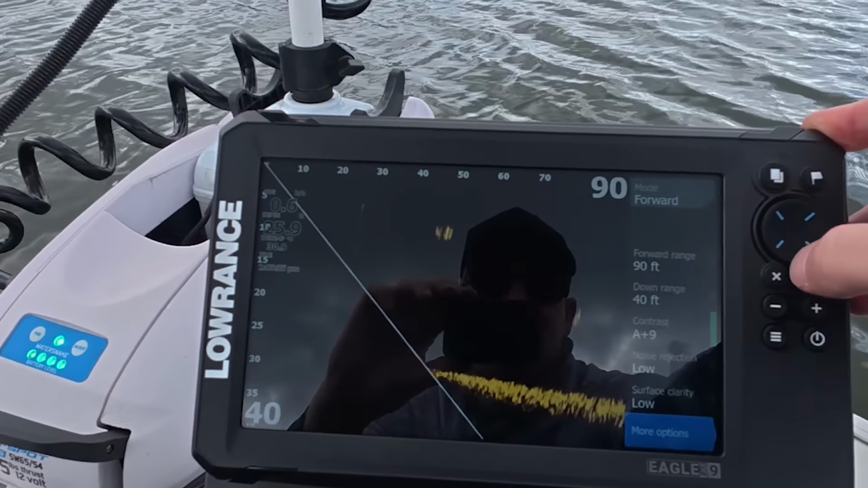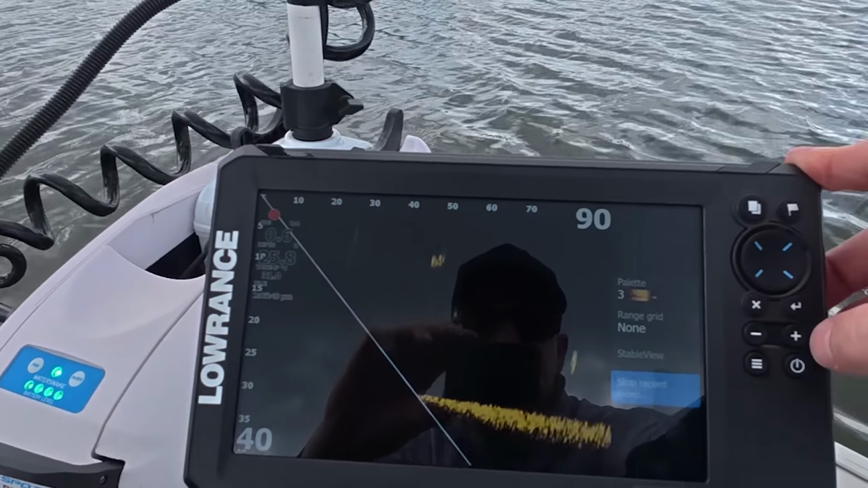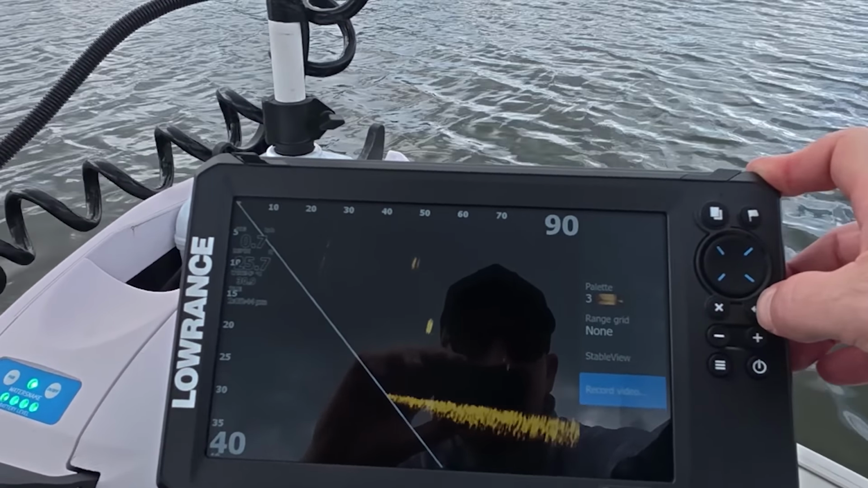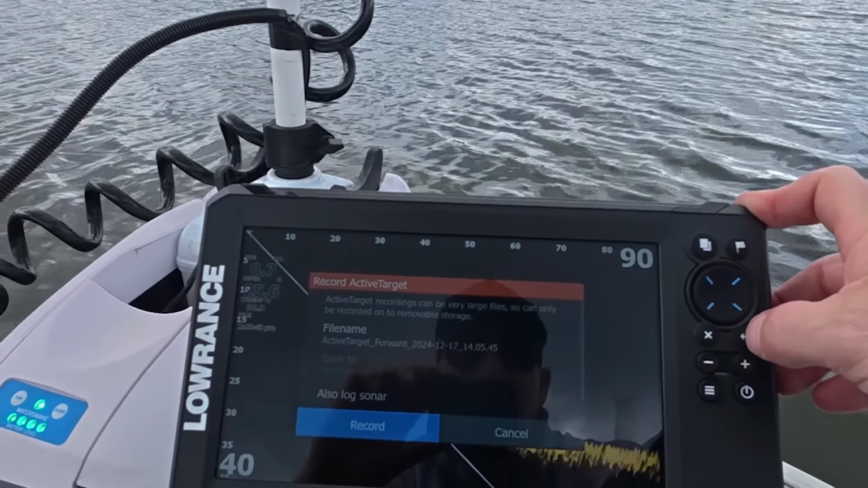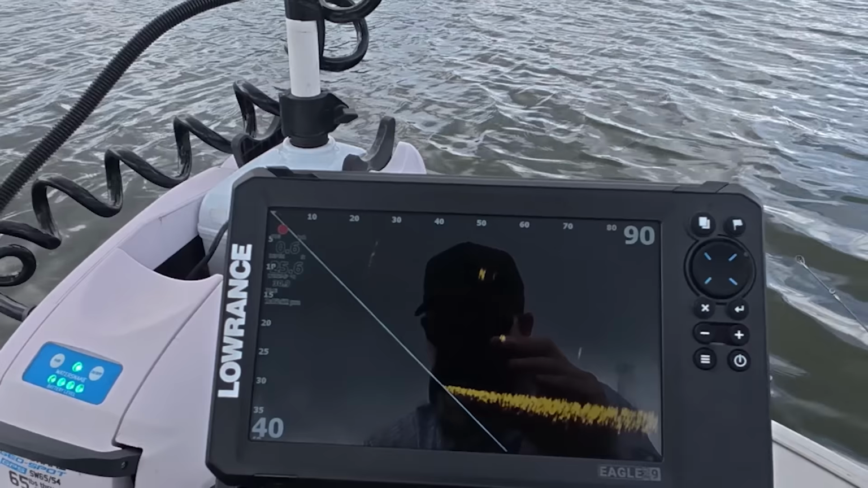Just gonna get a menu. I'll just go out of here, stop recording for a second, and I'm gonna start recording again. It's gonna ask me to go to the SD card, yes. Start recording. Right, so we'll just have a bit of a scan around here.